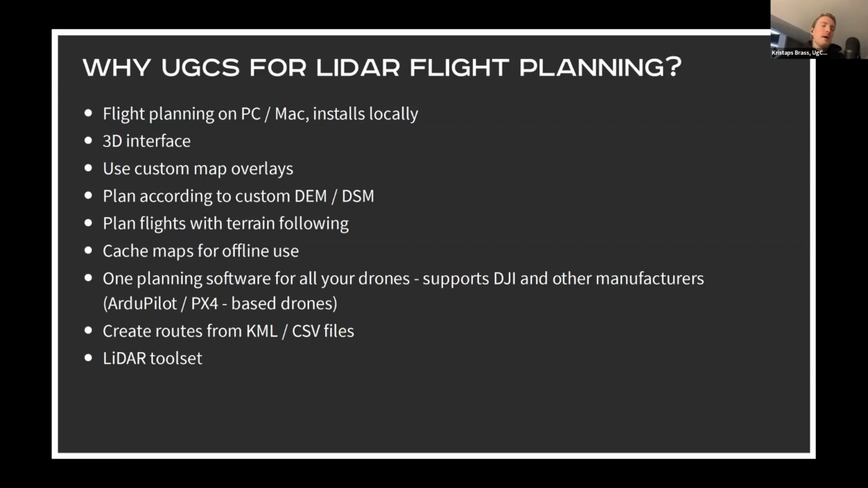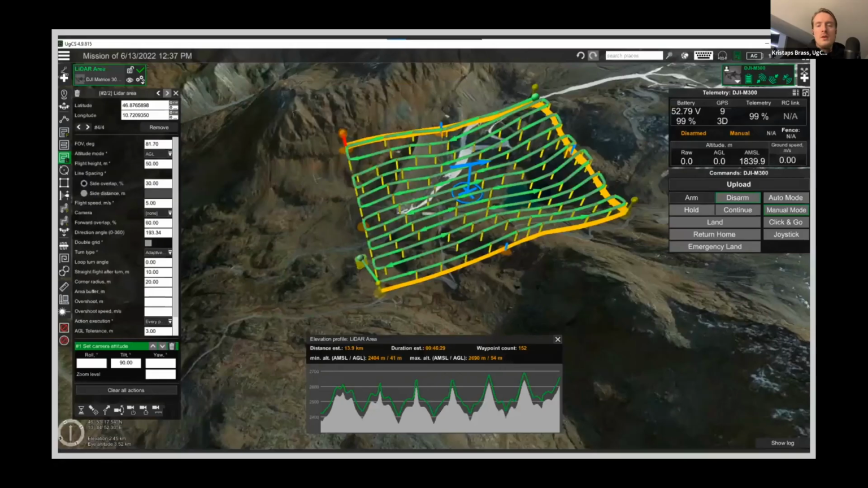Similarly, you can plan your flights according to a custom digital elevation or a digital surface model. You can plan flights, of course, with terrain following. So this is one of the main features why customers are using our software. Going back here, you can actually see this is the elevation profile that is constructed of this route. And so here you can see how the terrain following works.